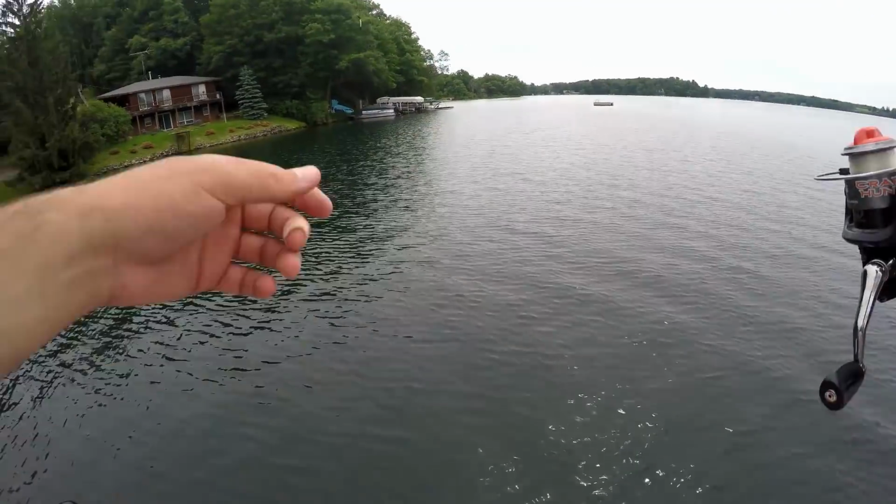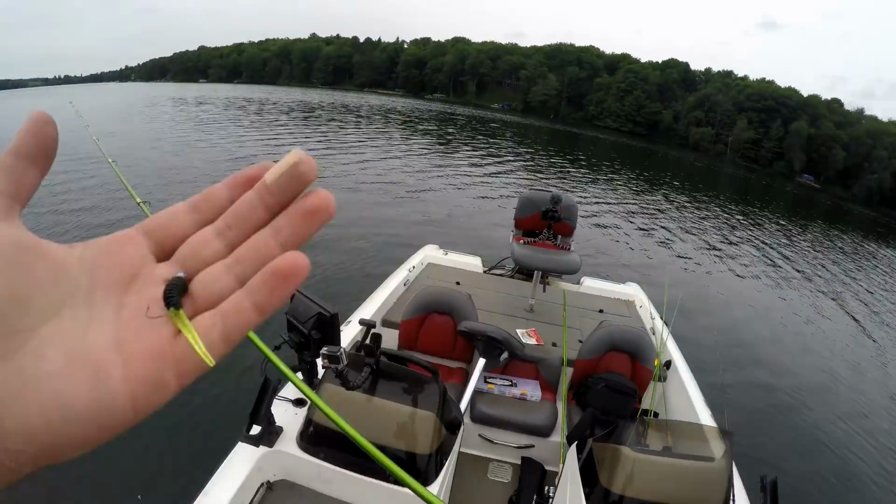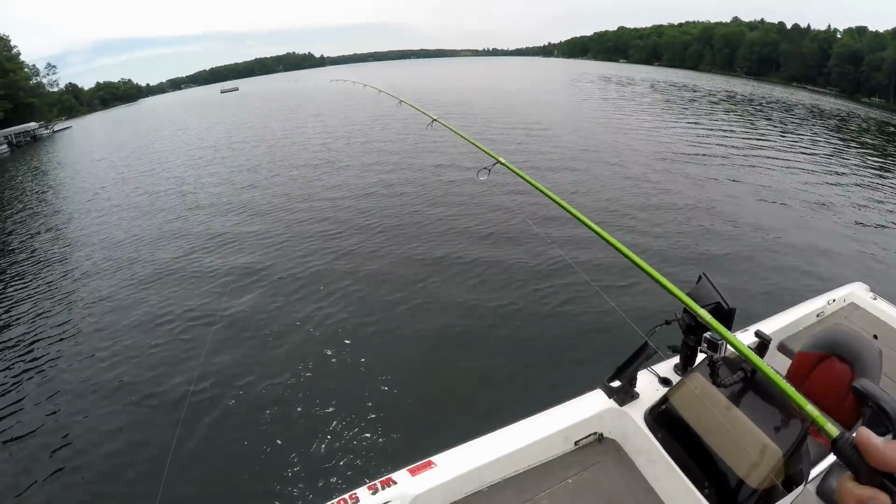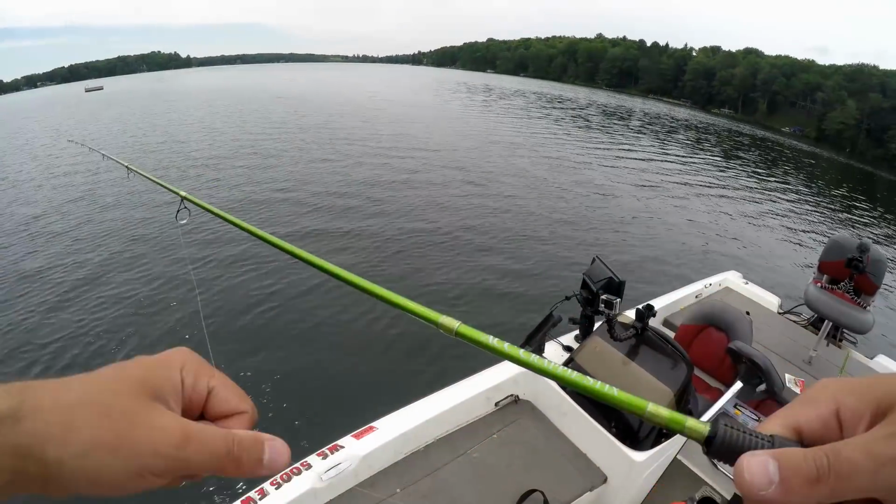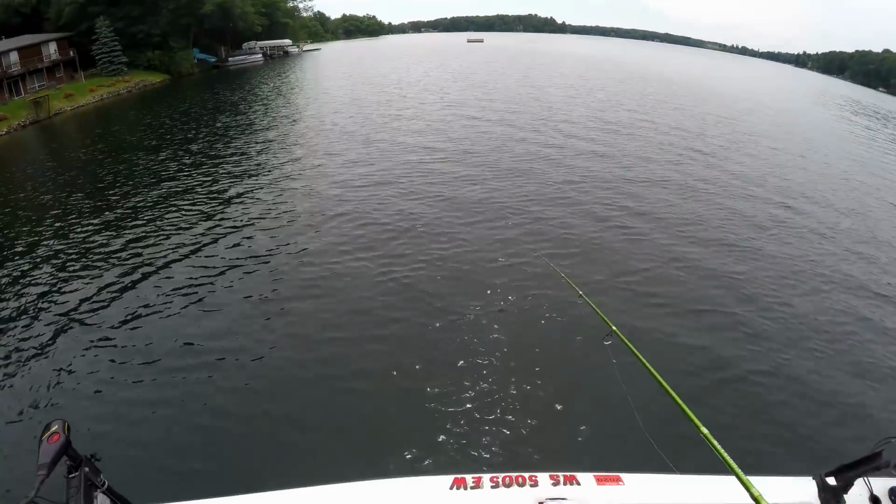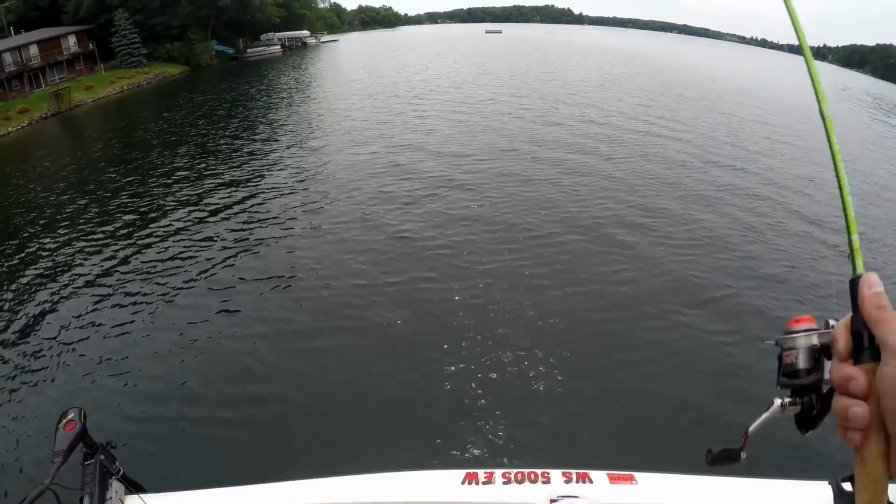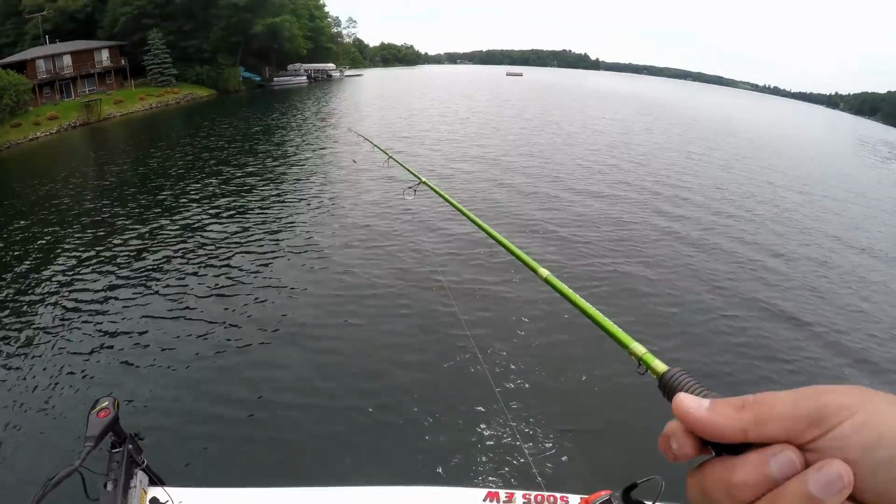Oh, I probably should show you what I'm using. Pretty much all spring, the blackened chartreuse was just on fire, so I'm gonna stick with that. I've never fished this lake before and the water's pretty clear, so I probably could get away with a white or a hot pink, something red maybe, but I'm gonna stick to blackened chartreuse. It's just been working for me.